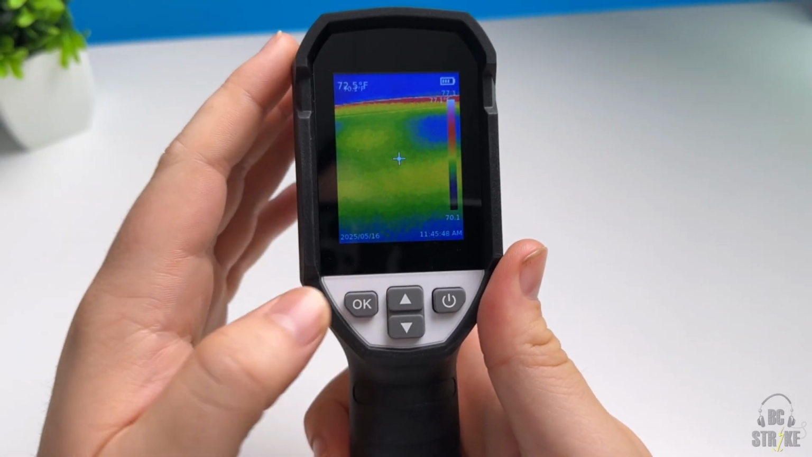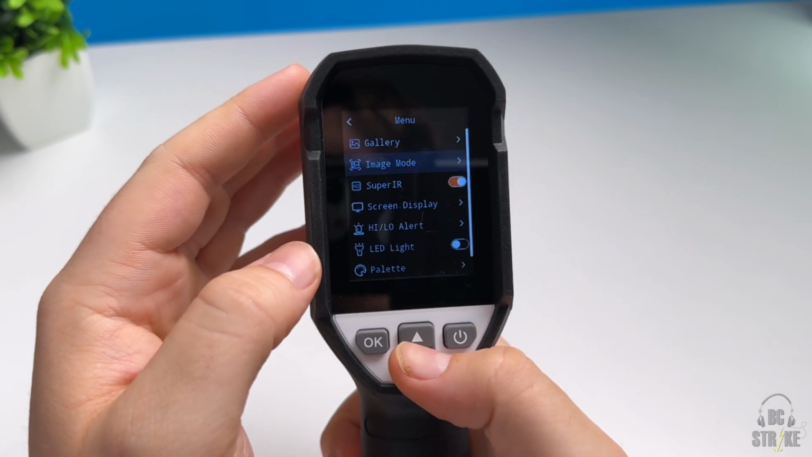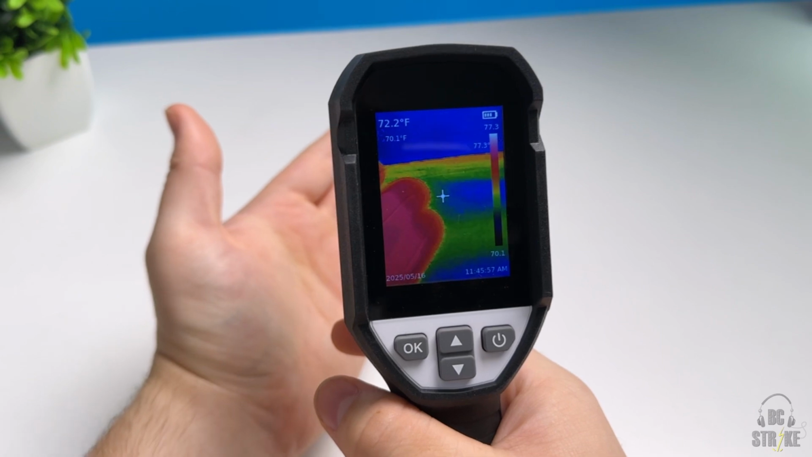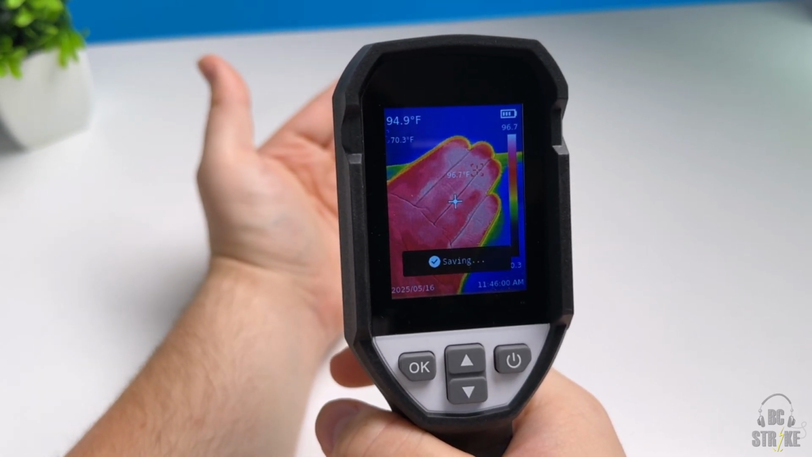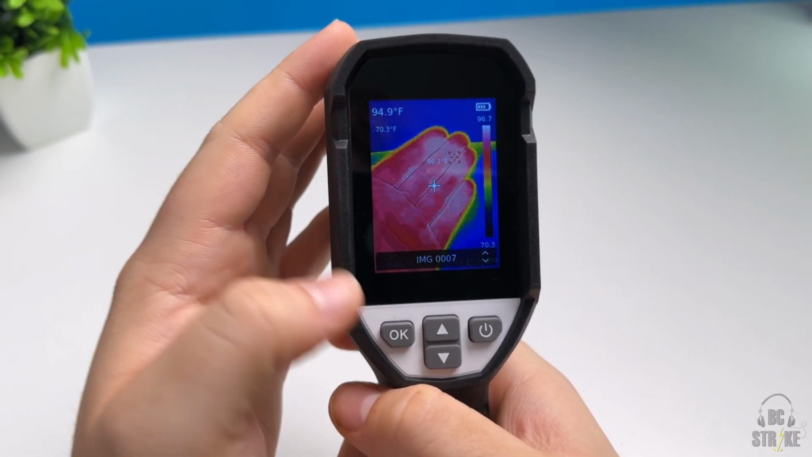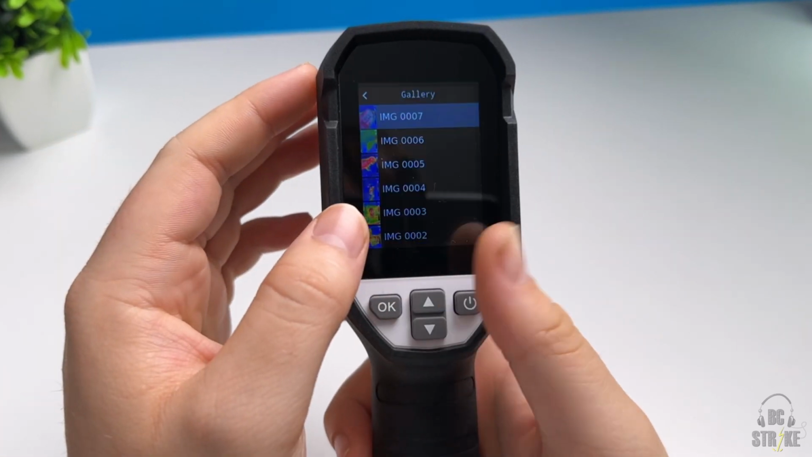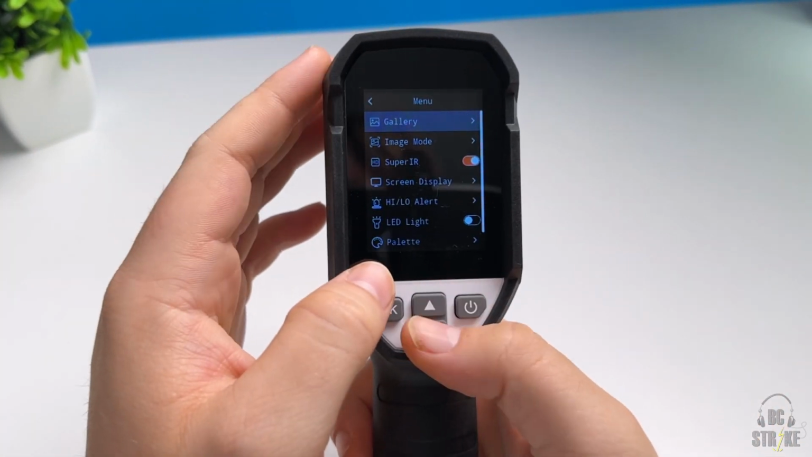If we click that OK button, it's going to pull up that settings menu, and there is a lot of different stuff that we can turn on here. So gallery is one of the coolest features. You can actually take photos of this. So let's just put it on my hand. We're just going to click that trigger, and boom, it's going to snap a photo of that. We can go into the gallery, and there's that photo, which is super cool. And there is also a PC software that you can hook up to this, so you're able to see your images in bigger detail on your computer, which is pretty cool.